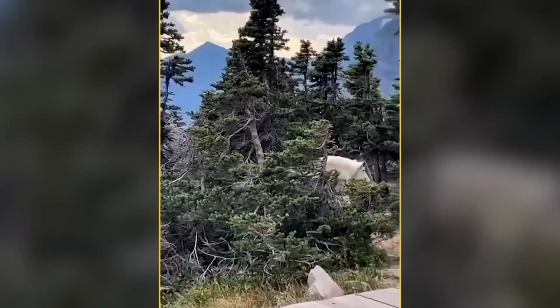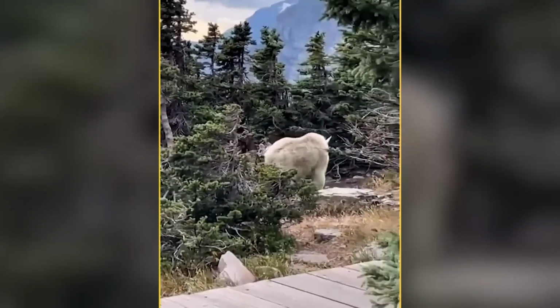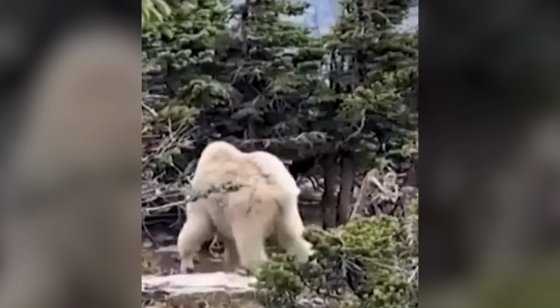this seriously ripped goat. He knew he had to capture it on his phone and share it with everyone. And guess what? The video went crazy viral on Twitter, racking up a whopping 4 million views. People couldn't help but be amazed by the goat's incredible physique.